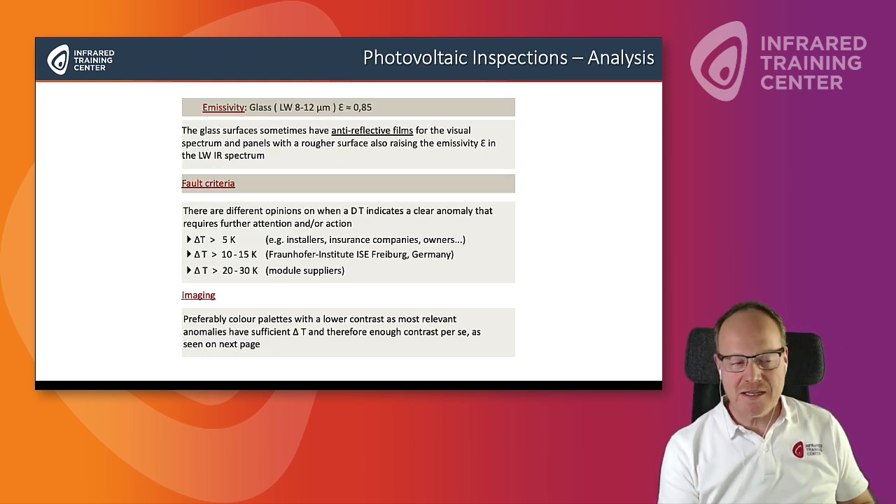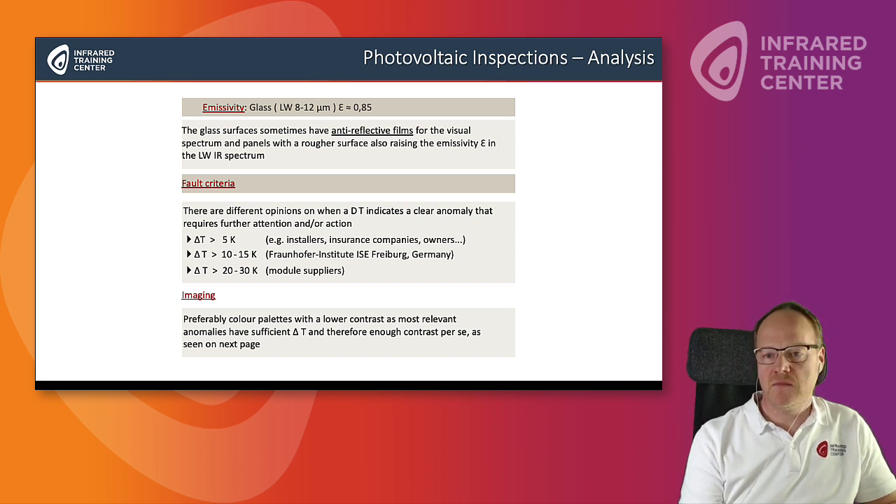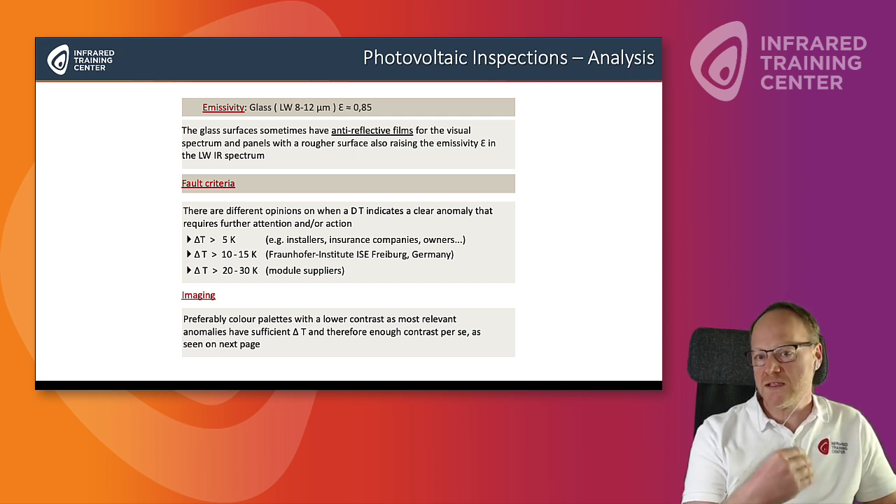Looking at the emissivity of the modules, there is glass involved. So on the surface of most of the modules, we have a glass material, which is reflective, but not to a very high degree. Glass can have an emissivity value of up to 0.85, which is rather high. Nevertheless, you do have anti-reflective films on the surface. For the visual spectrum, they are anti-reflective. And they may also have a rougher surface, which raises the emissivity.